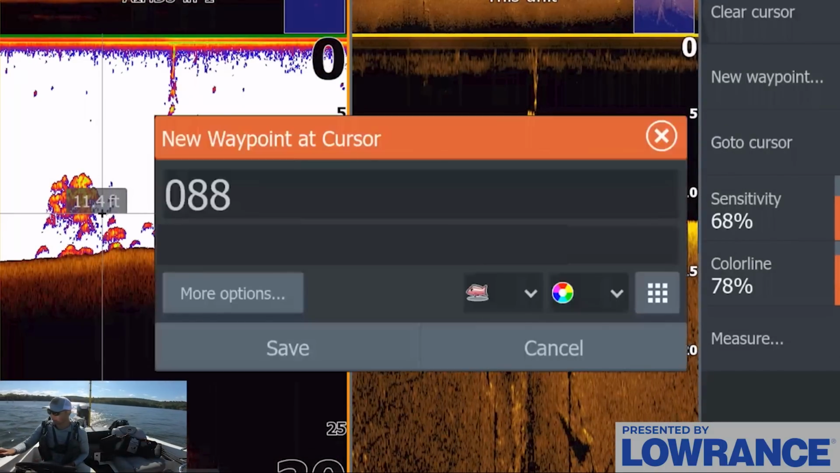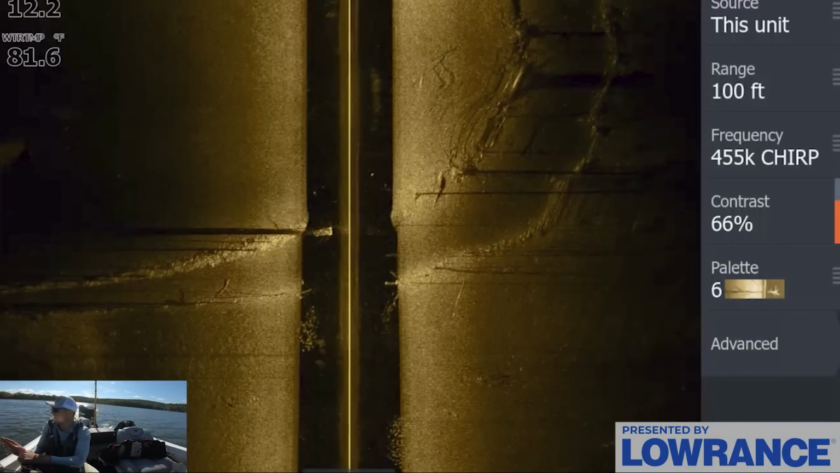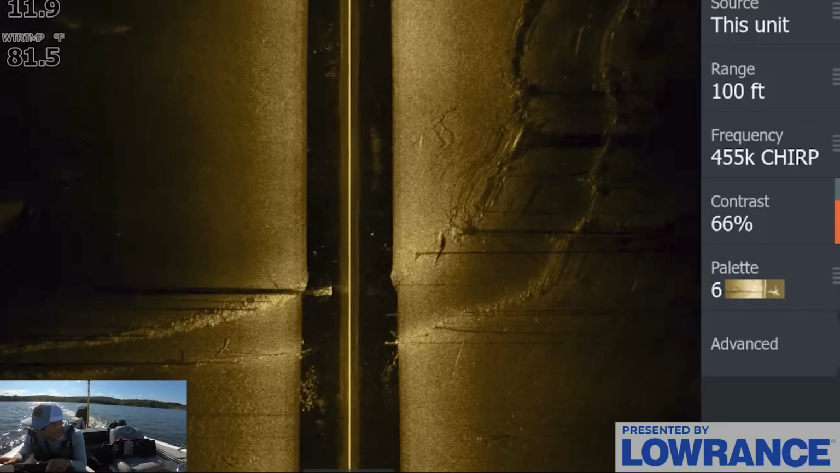We're gonna mark that really fast. One second, Jimmy, I'm gonna grab the rest of this. Jimmy's already about to start casting. Now, I wanna show you guys this ditch really quick. You can see it on that side scan view very, very clearly. There's a bunch of rock, there's bait.